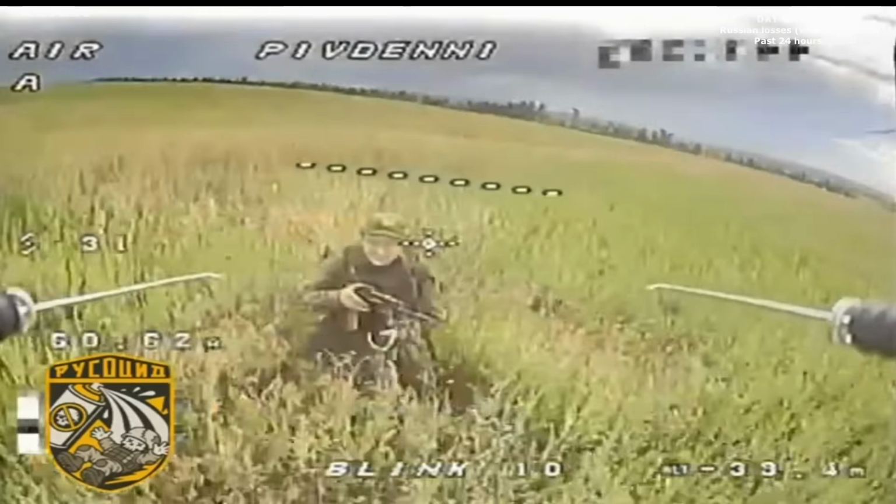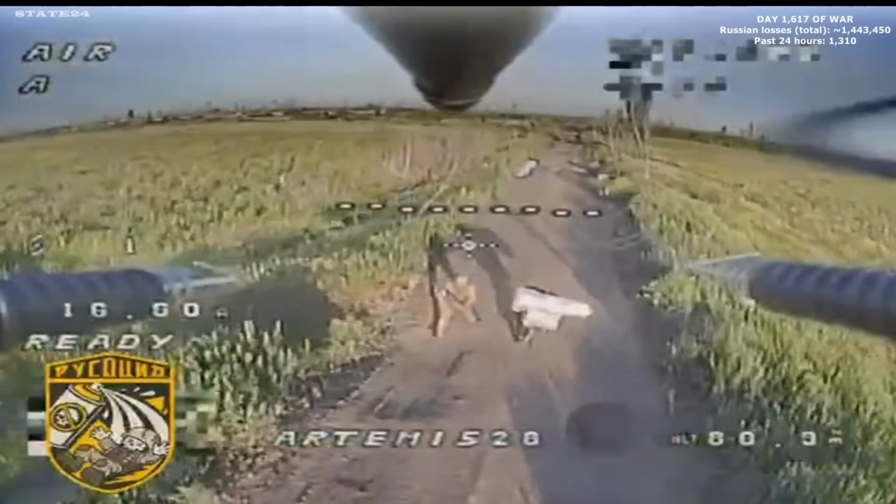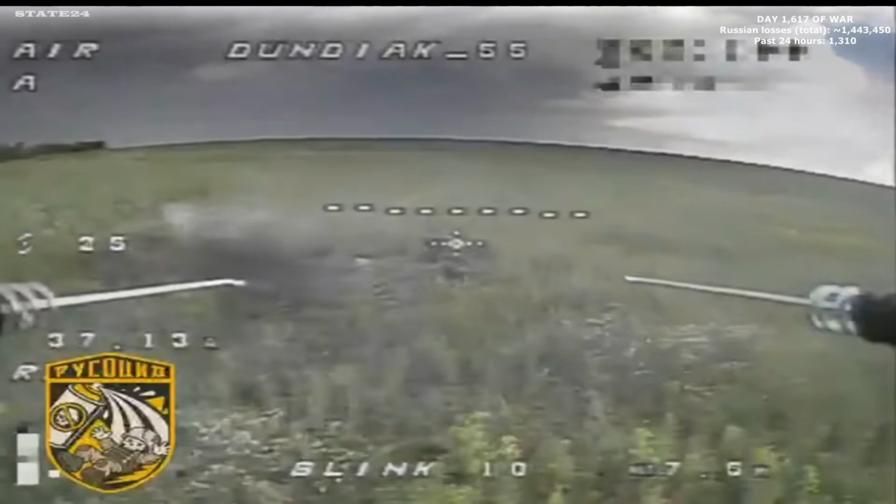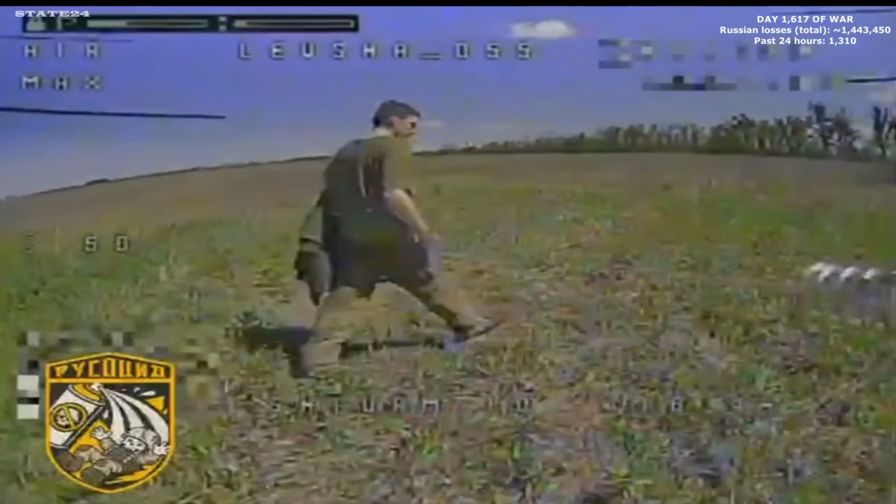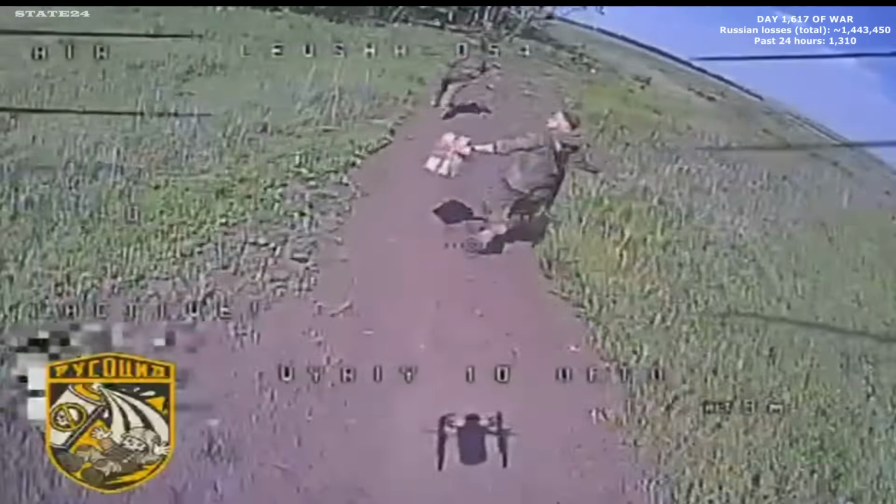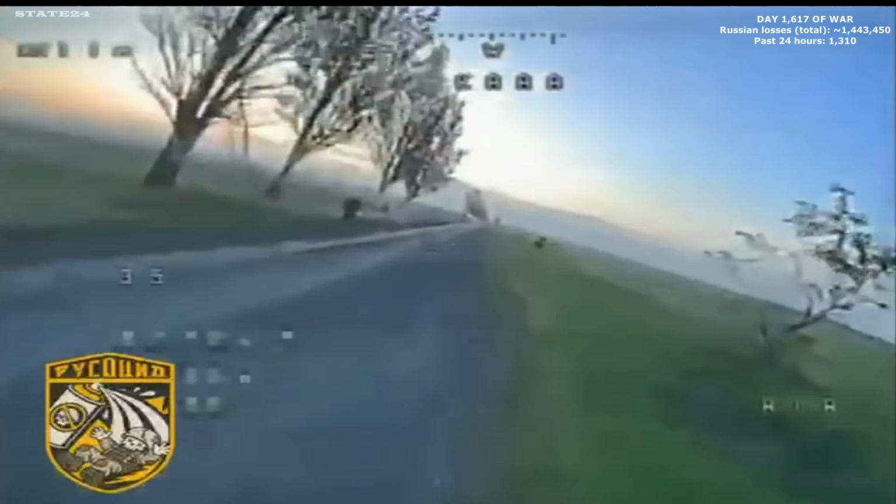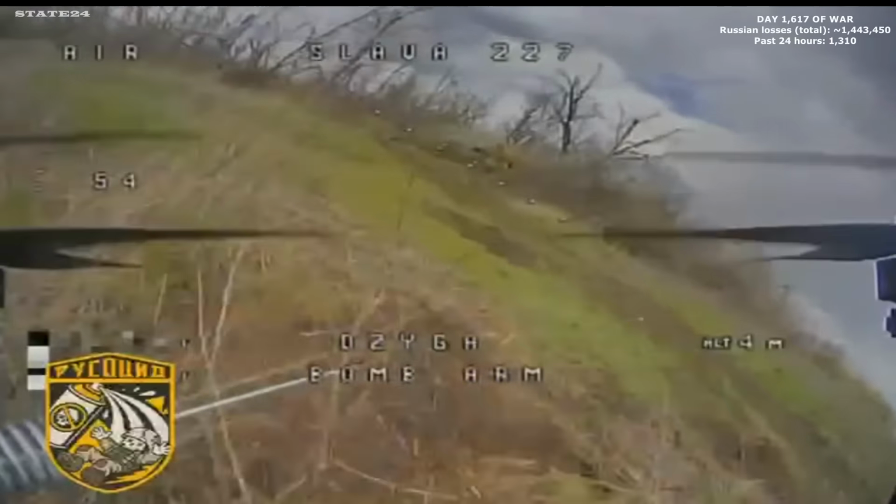This is what the accumulation looks like. Not a single engagement, not one dramatic moment. Just the same process running again and again across different locations, different days, different soldiers. A reconnaissance drone finds a position, coordinates a pass, an FPV closes in, then the next one. The scale of what this footage represents isn't in any single clip. It's in how many times the same sequence plays out without stopping.